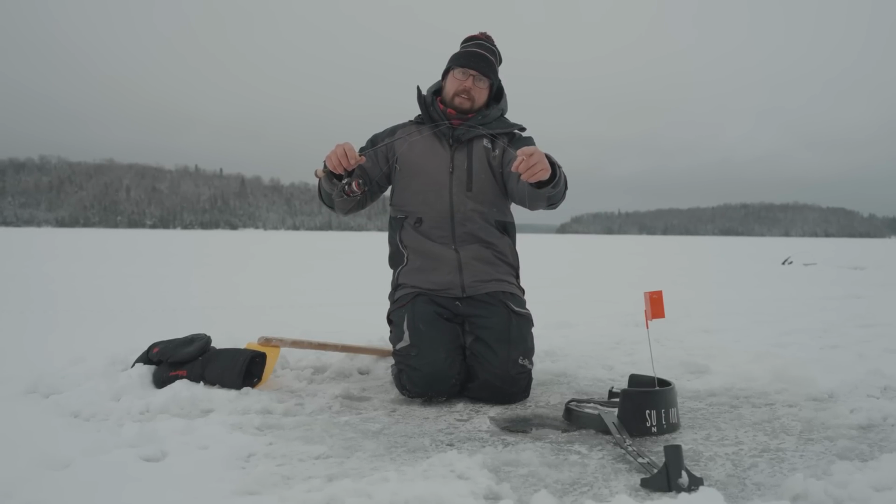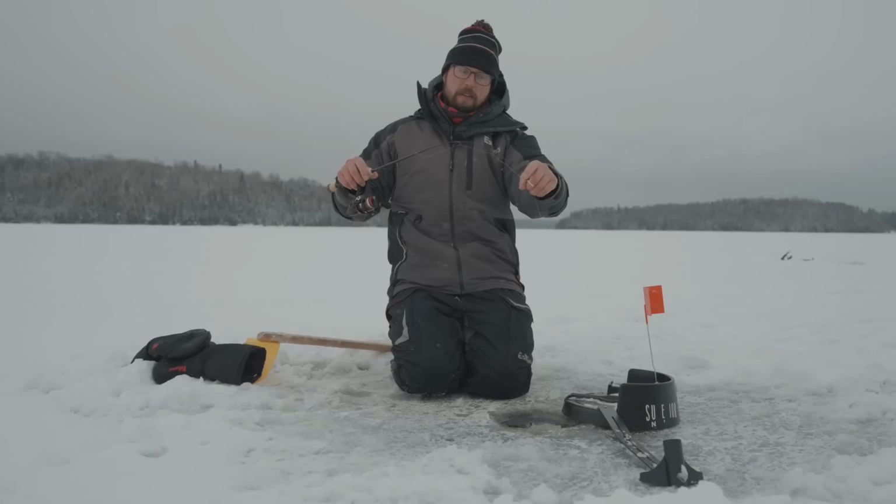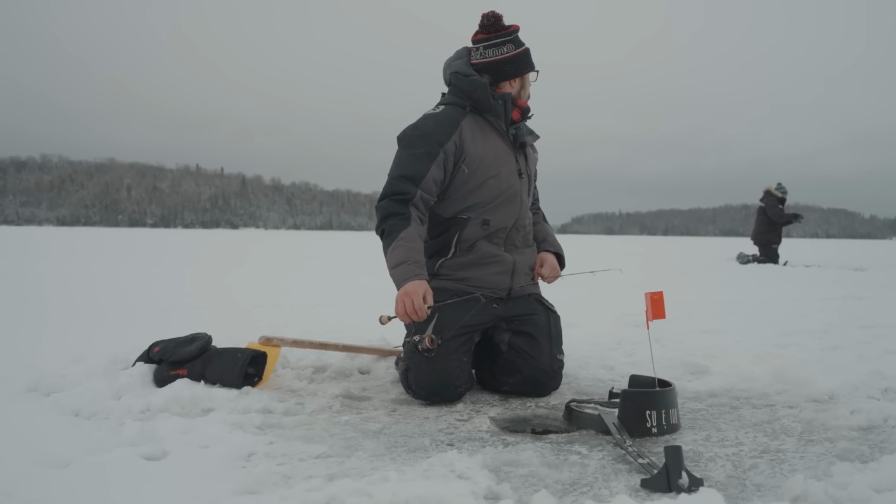This is the sensitivity when I reel down to see if that fish is there within this Deadeye rod from St. Croix. So that's kind of my sensitivity. I like the mono here. I like that stretch.